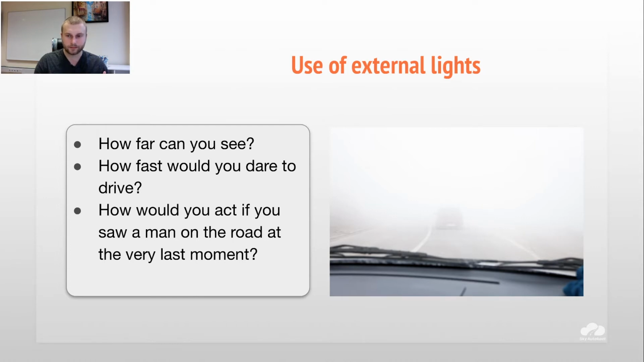It's like 20-25 meters here, the visibility. How fast will you dare to drive here? You know, for example, that you are on the highway outside of the build-up area. Usually we have a 90 speed limit there, but of course in this kind of conditions you will not drive 90. So most probably you will drive 50 here or even less. Sometimes it's even better to stop and wait until this fog will disappear. Sometimes it happens even in Estonia during the winter.